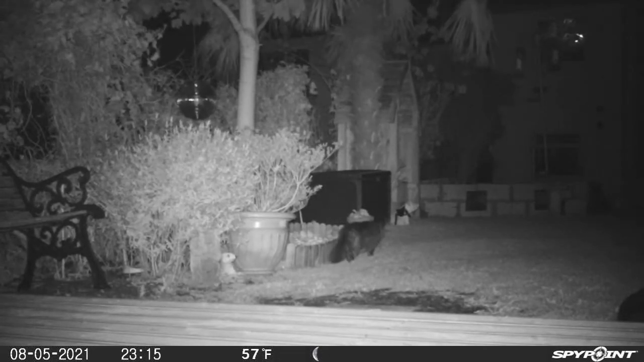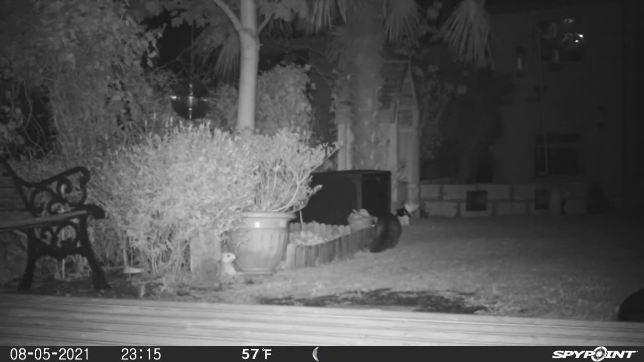Another cat who doesn't live here, he obviously likes to just jump up and sit on the wall for a little while and then wander off again.